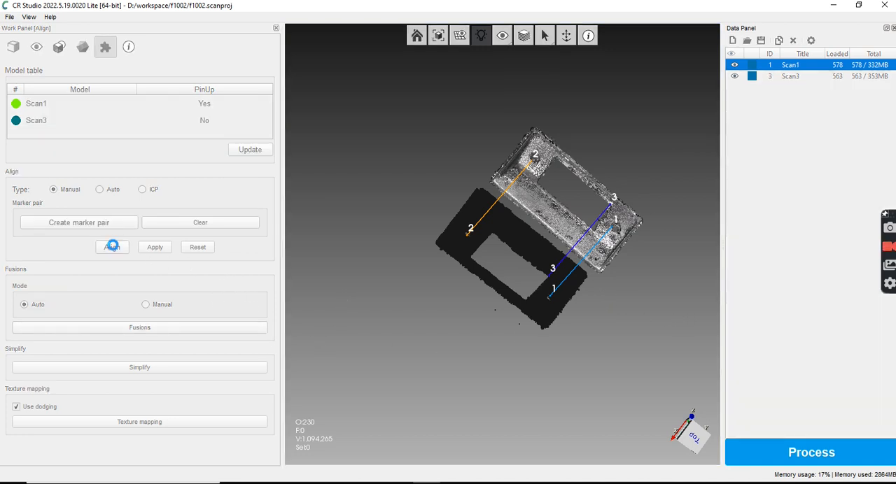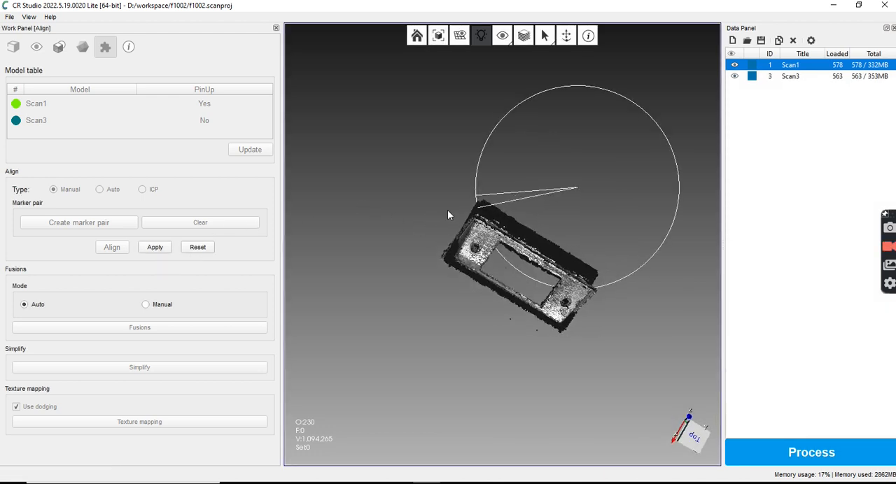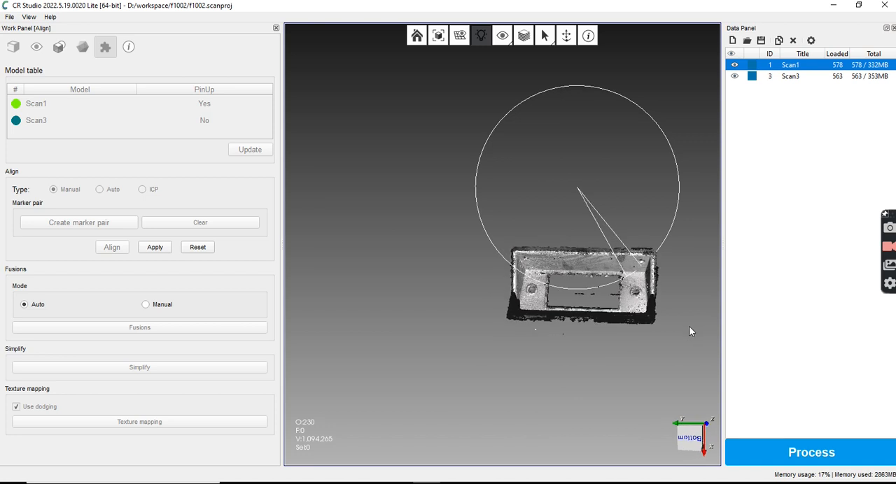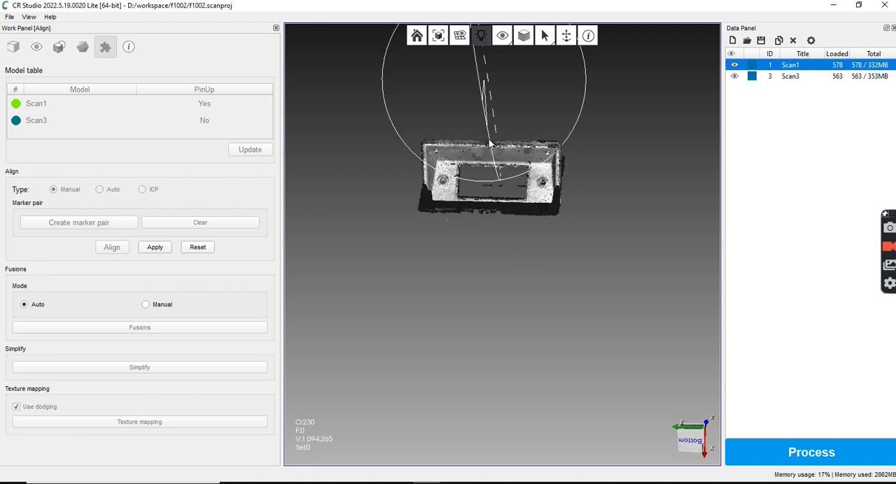Okay, let's see if this works. And I had it wrong. I had it backwards. It did it, but it's 180 degrees. Come on.